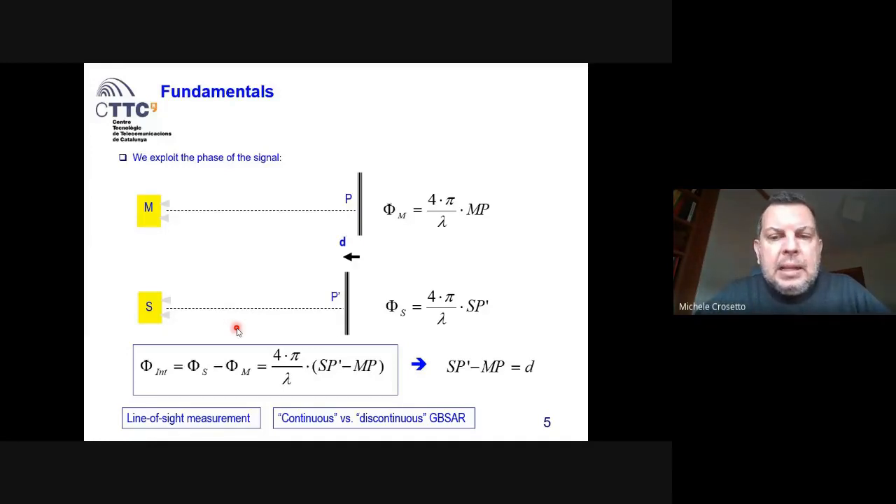So this is a characteristic of this instrument. This instrument is only capable of measuring deformation in the line of sight. So given a three-dimensional deformation, every deformation is three-dimensional in general, we can measure only the projection of this three-dimensional deformation in the radar line of sight.